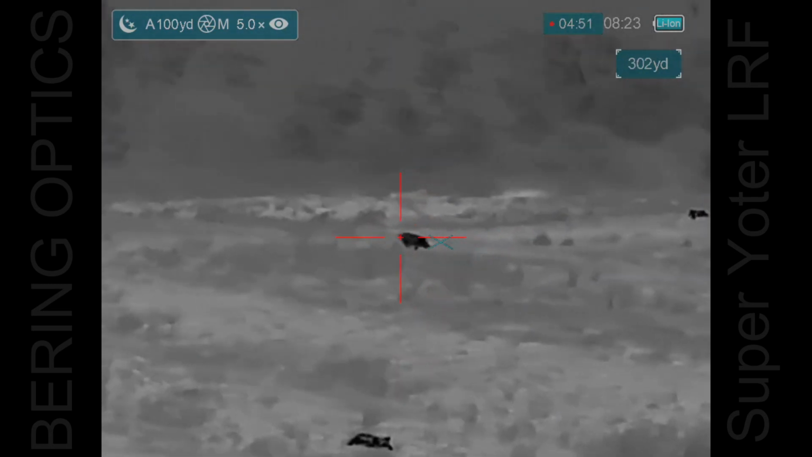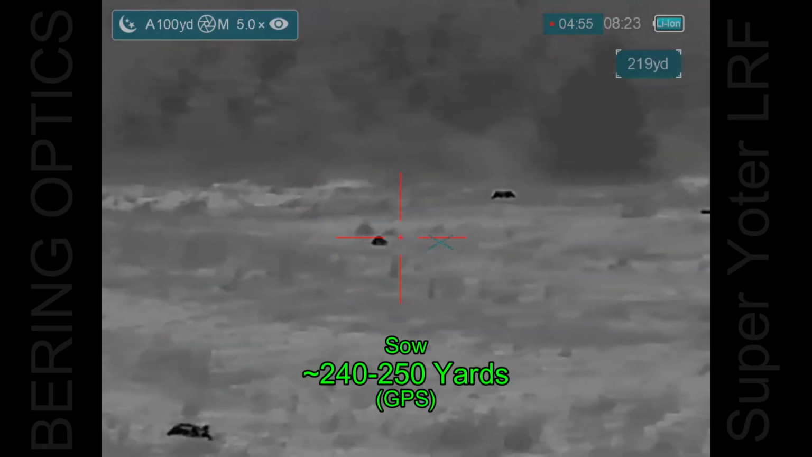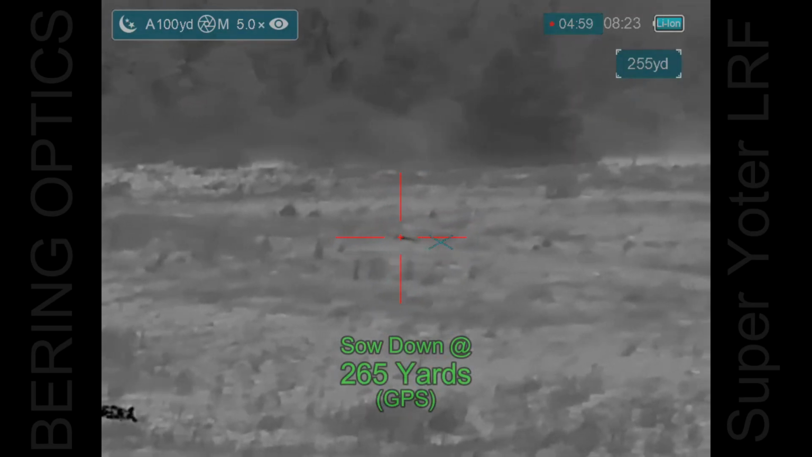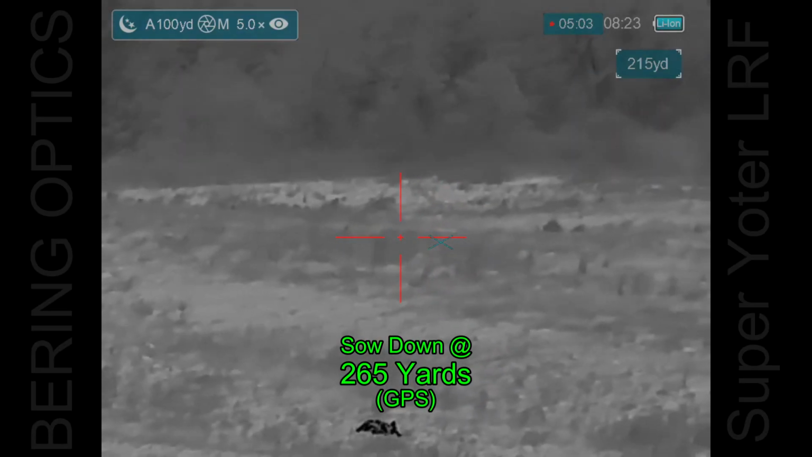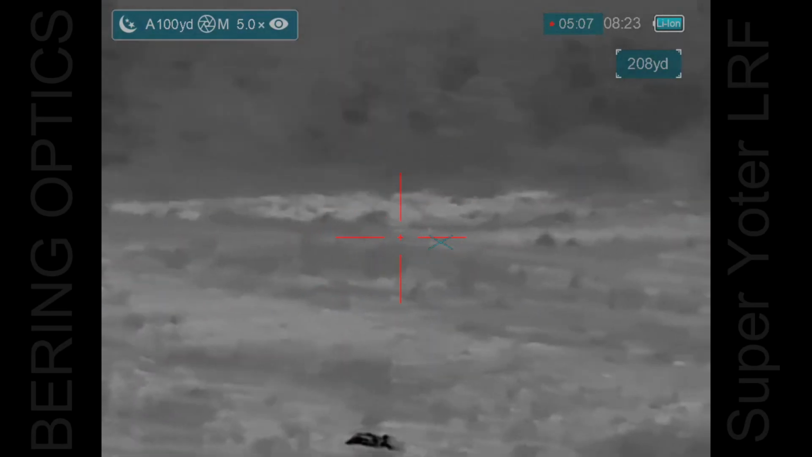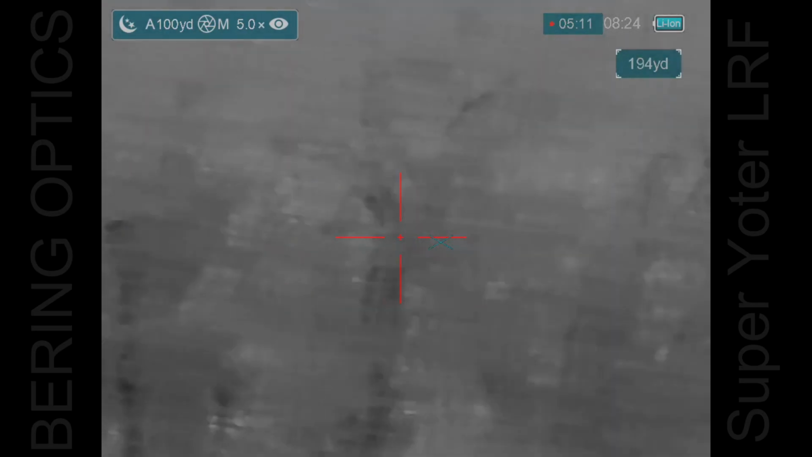This near one, it's getting hit at about 240 to 250 yards and then drops down behind the ridge, and that's where it's going to collapse and down at 265 yards. That'll do it.